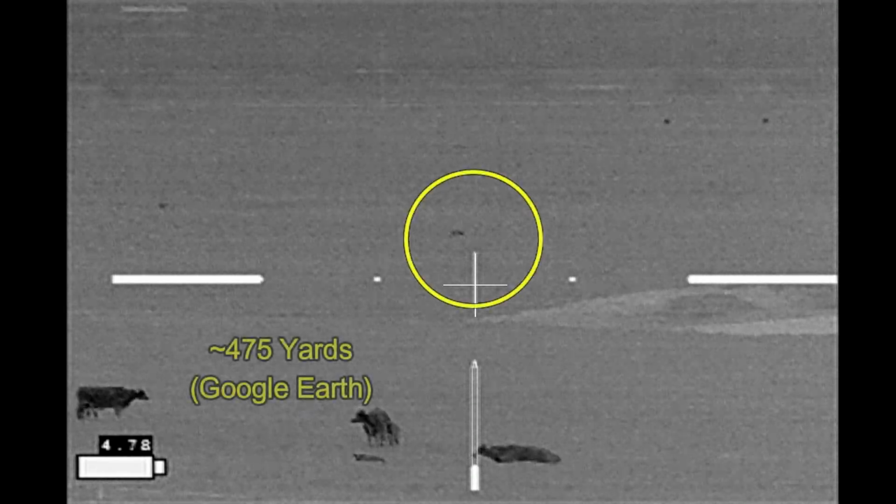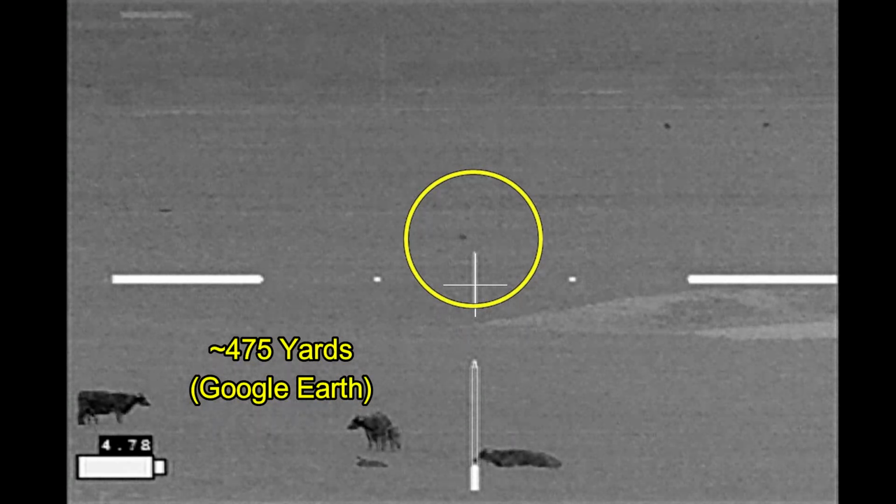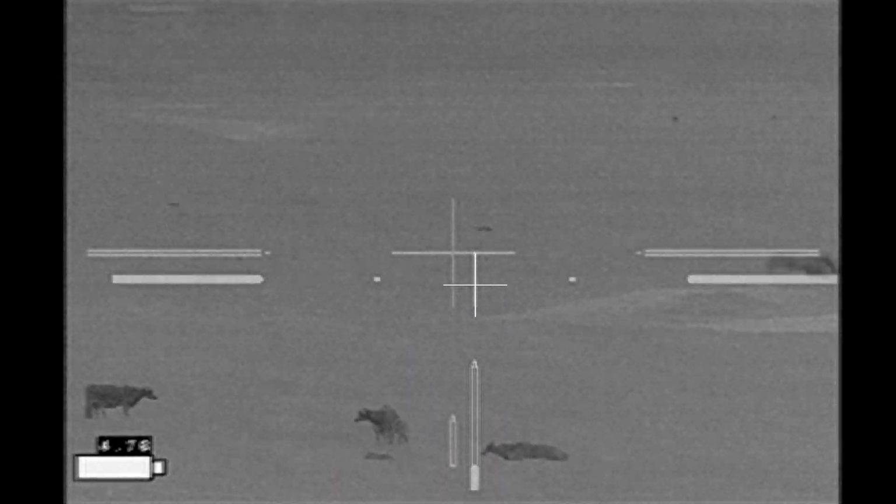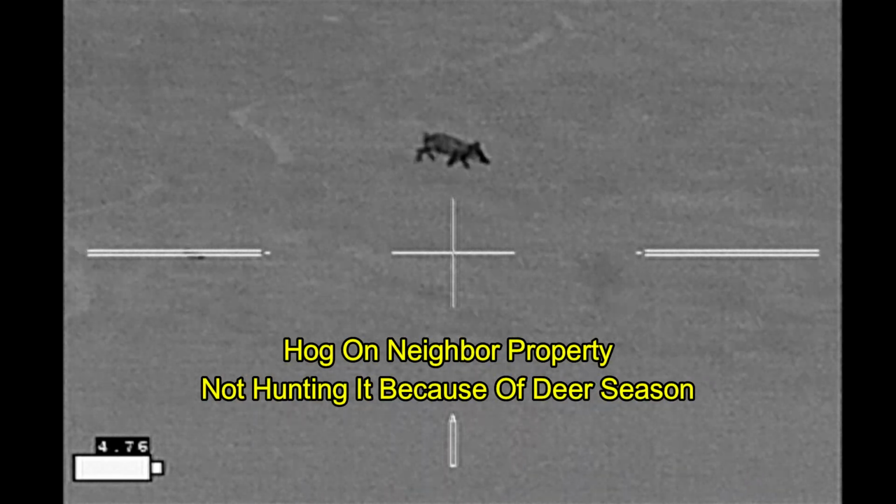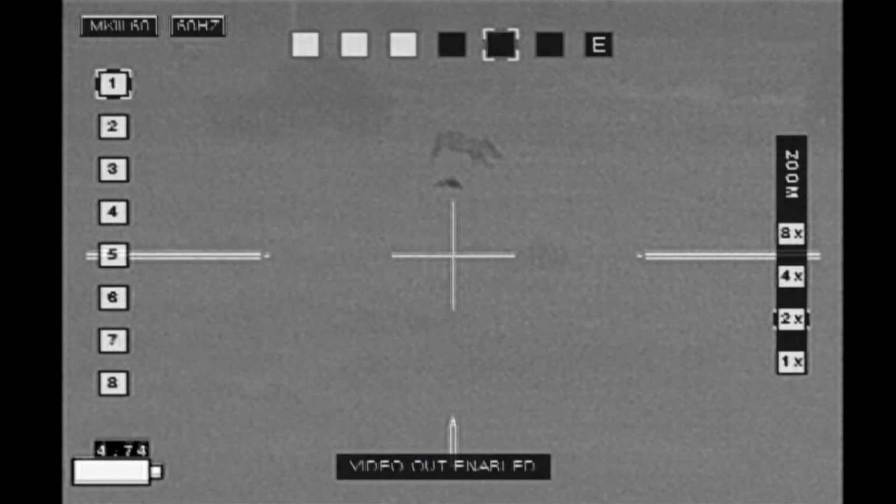Later in the evening, spotted this hog way out there at 475 yards. From this vantage point, I also have another hog close by, but it's on the neighbor's property. And while I have permission to hunt this property, not during deer season, not until they tag out. So that one's going to get a pass.